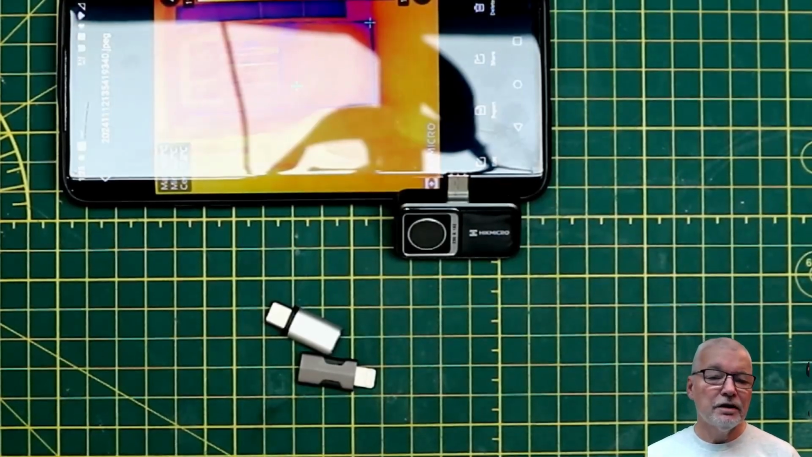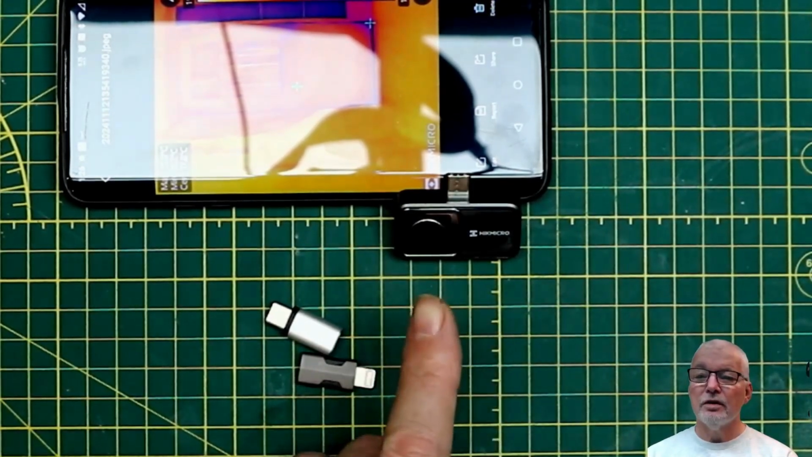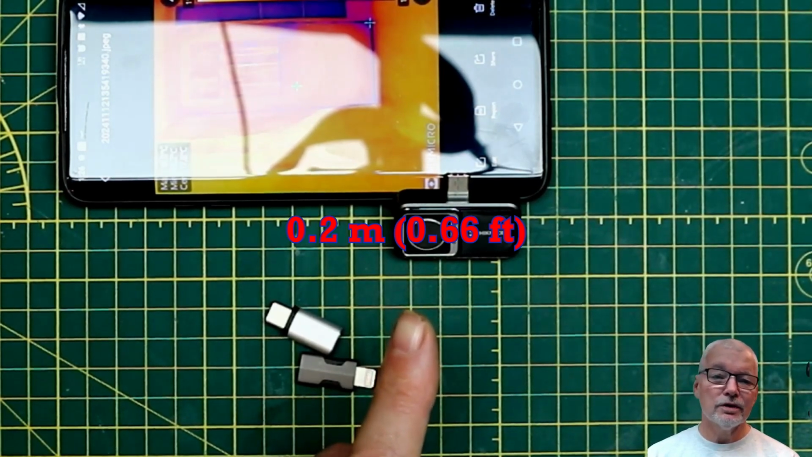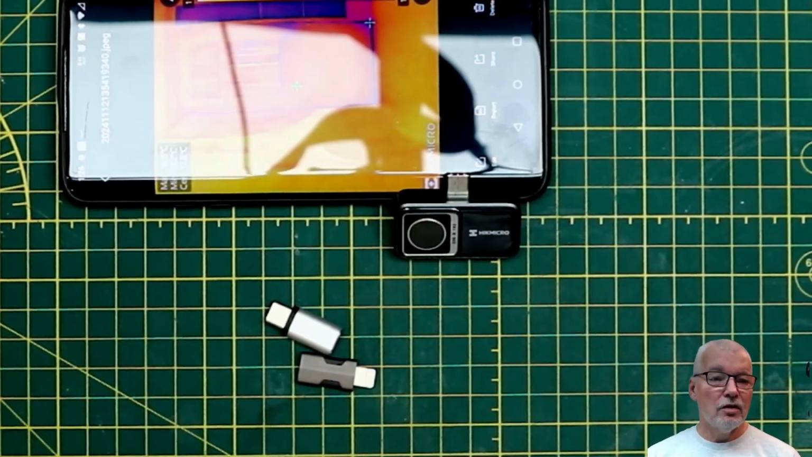One thing I did notice while I was playing around is that you can't focus too closely with this particular thermal imaging camera from HIKMICRO. They do have ones that focus much closer. This has about a 50-degree field of view, but the closest it can focus is about 0.2 meters. So that's what, 8-10 inches. So if you're trying to look at small components on a printed circuit board, it may not be the most ideal thermal camera for that.